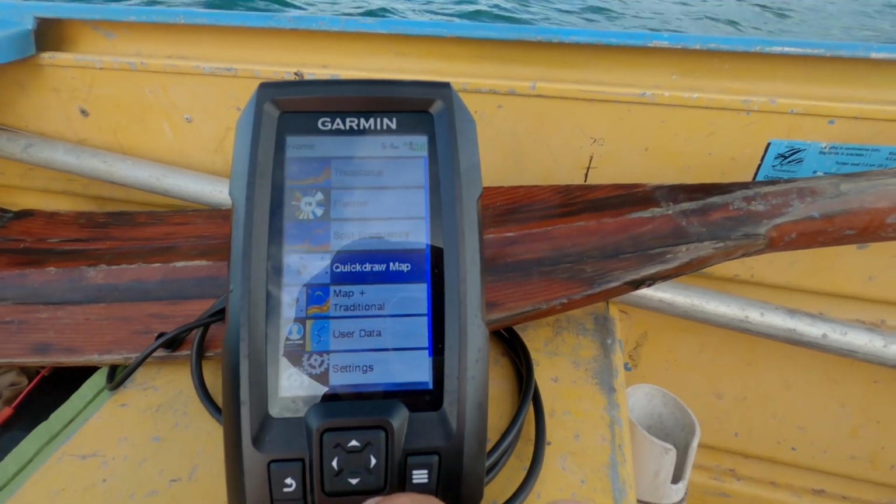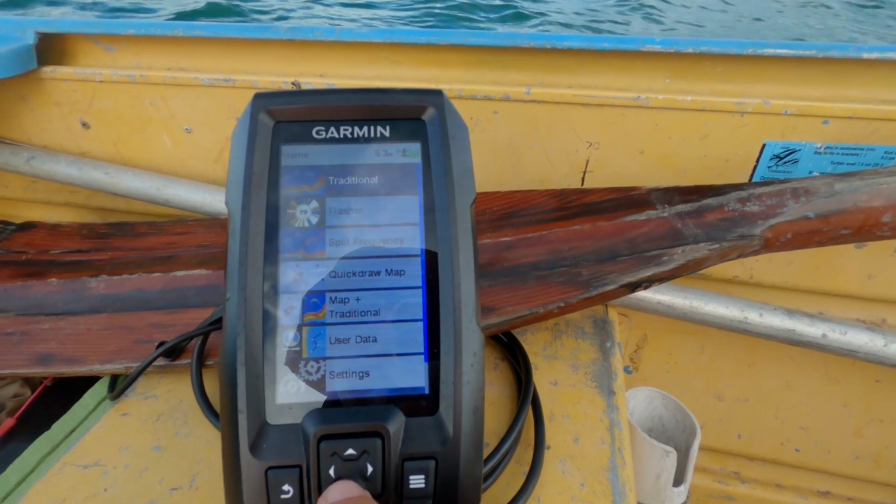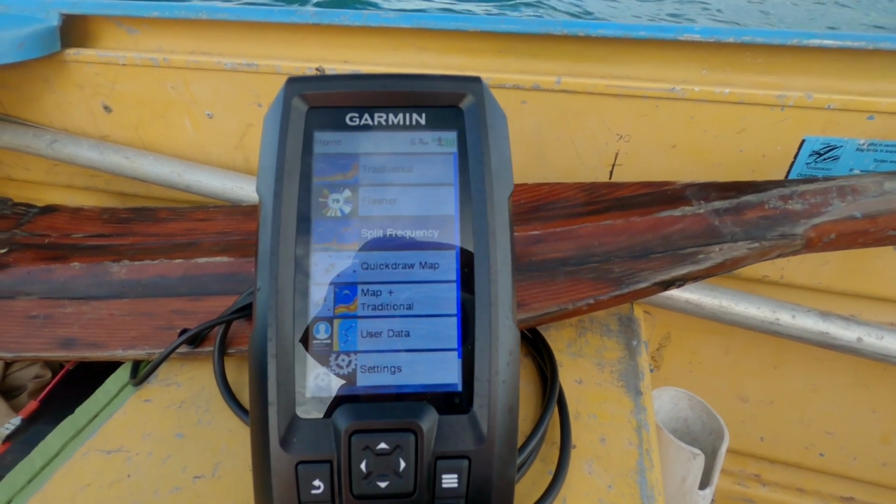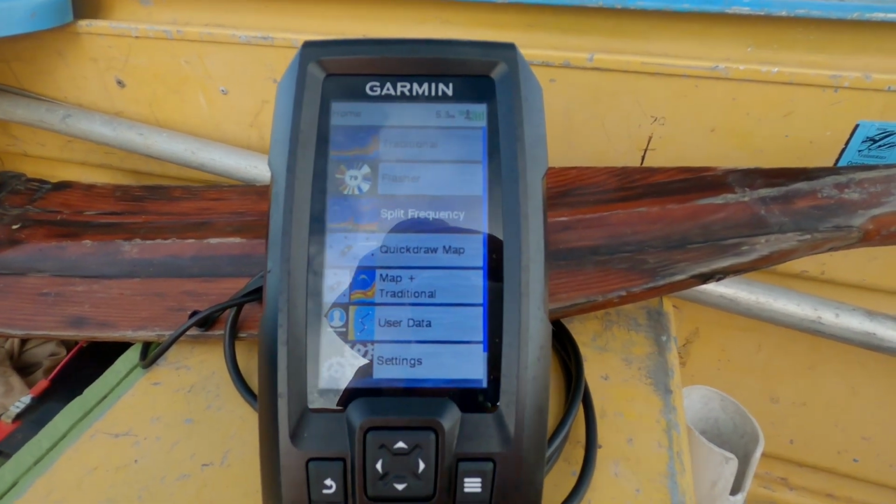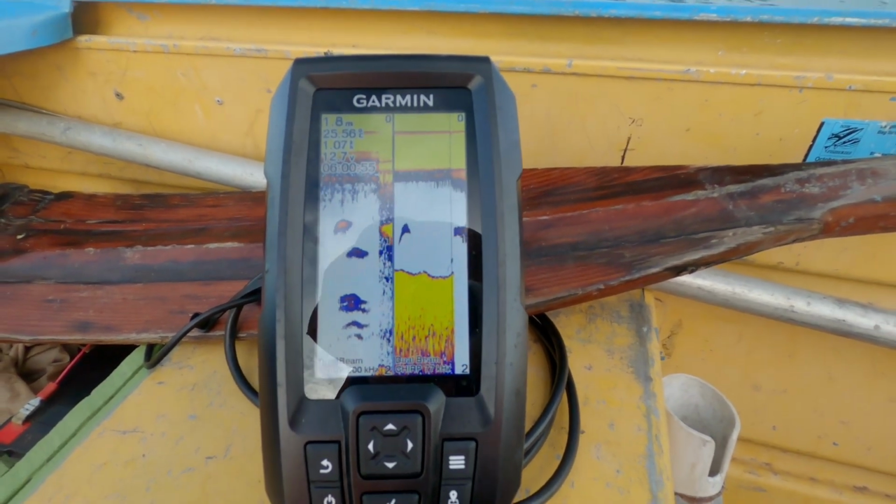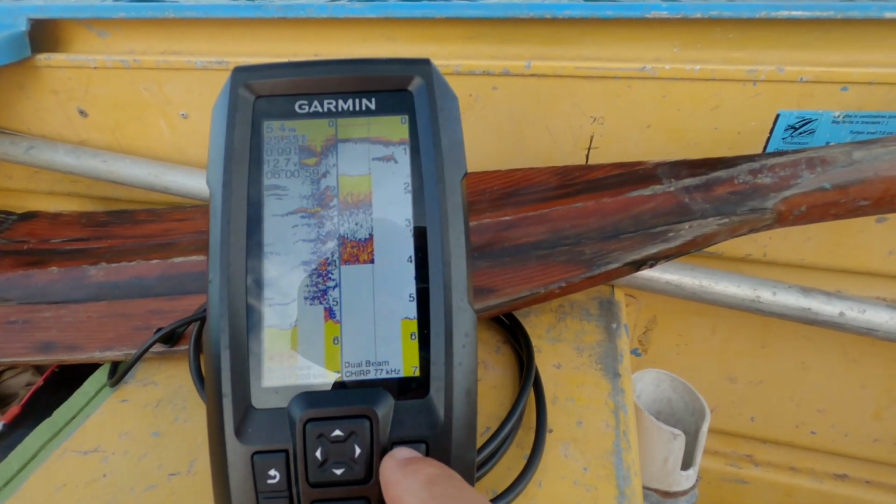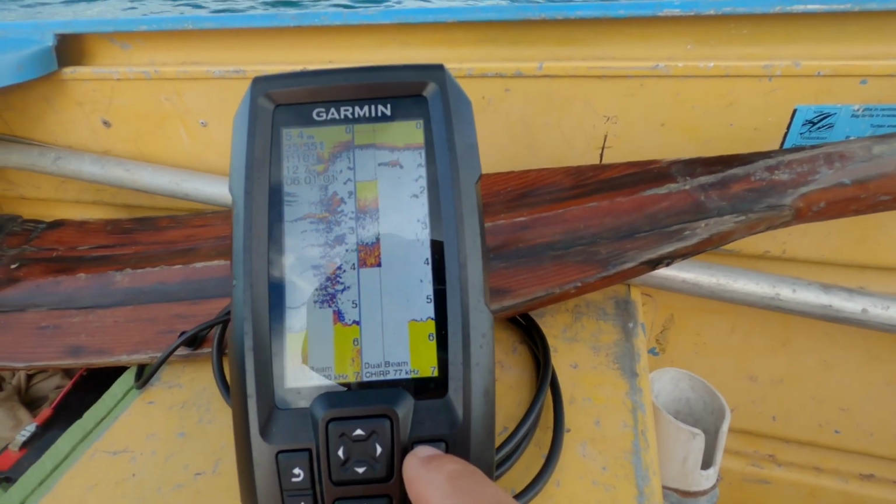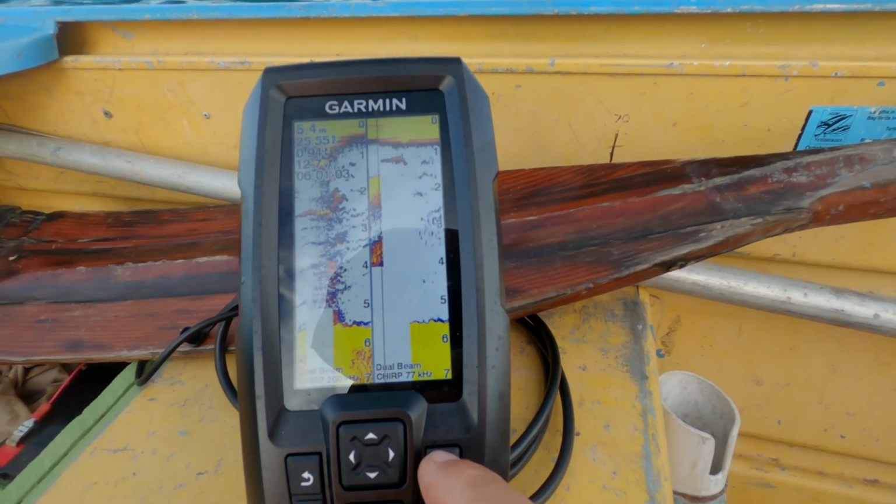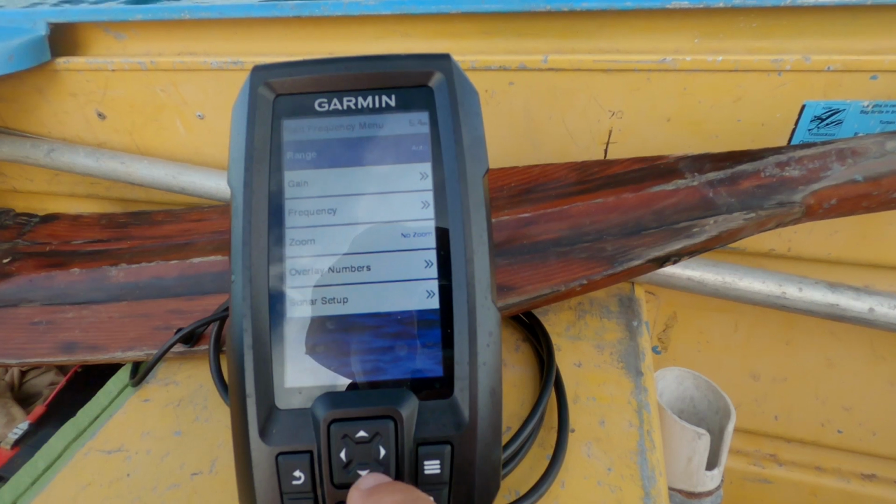Let's go back to the split screen for now. Split screen, tick yes. Dual beam, chirp 200 kilohertz and the 77 kilohertz on the right. So let's see what settings we've got here.